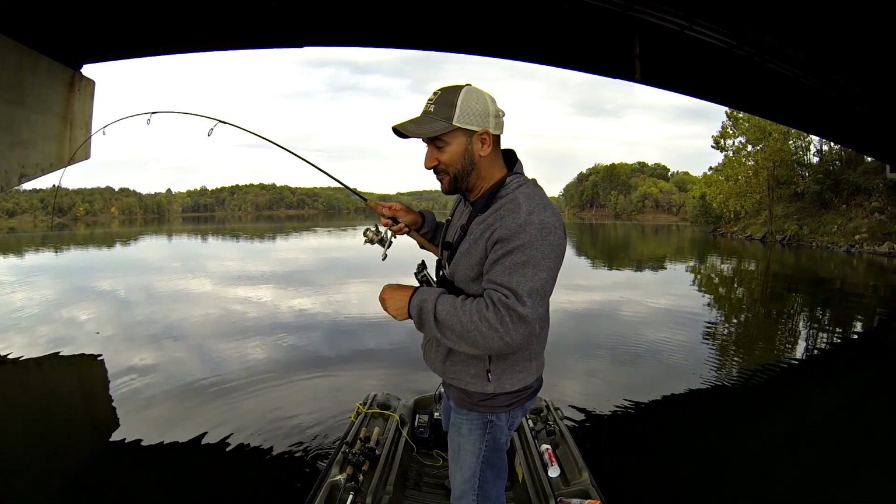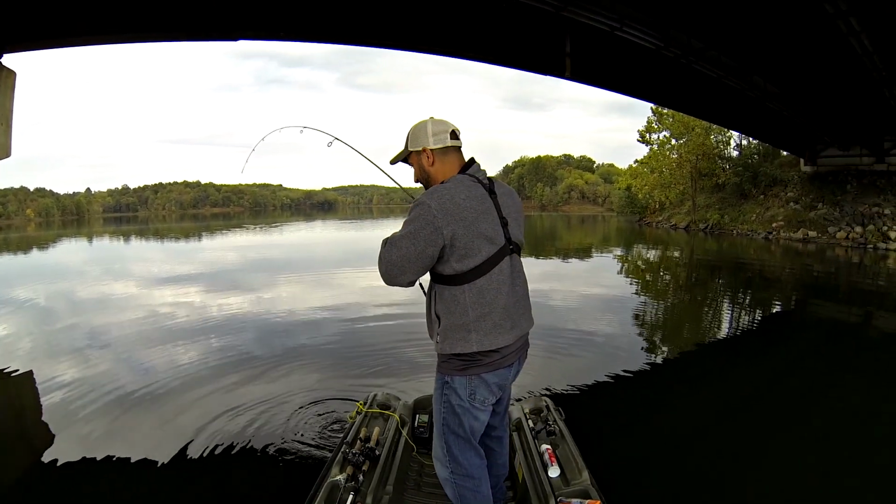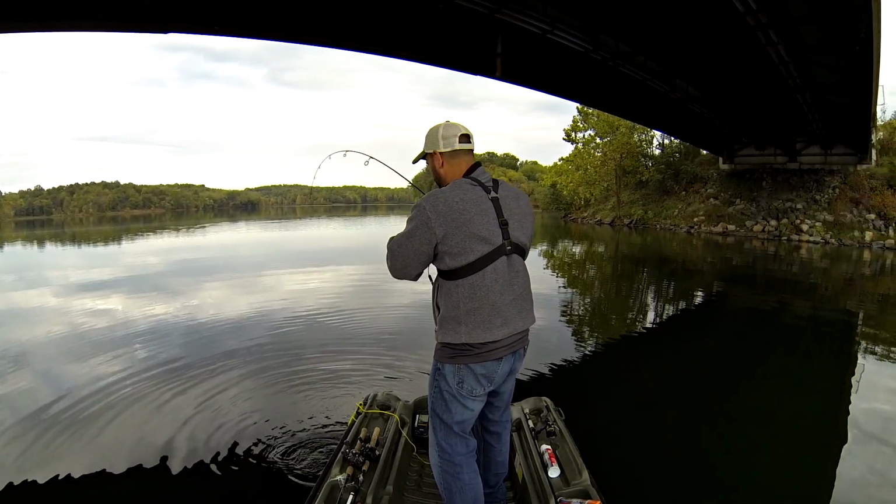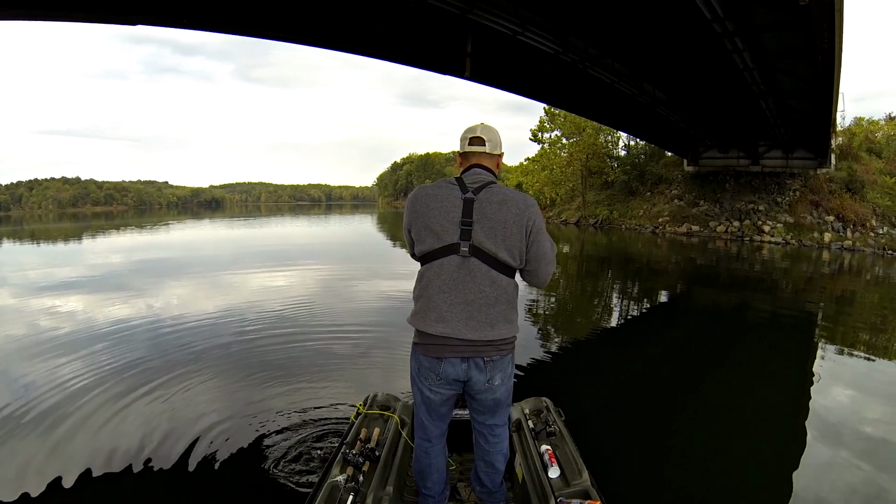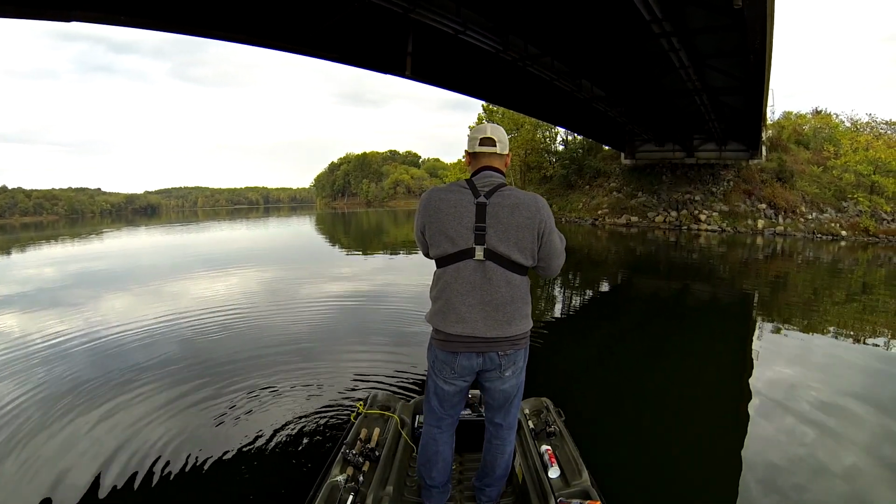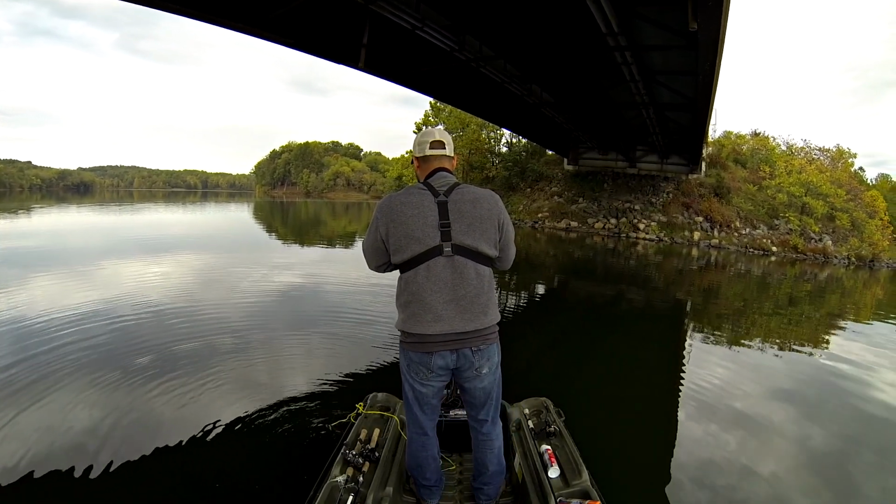I don't know what I got, but I'm going to guess it's probably a bass or something. It's big, and I've got 2-pound test. And you saw me peeling out line right down to my marks, and boy, it took it good. It's got to be a bass. It's not coming up though. If it's a giant crappie, that would be amazing. Let's see what I got on 2-pound test.